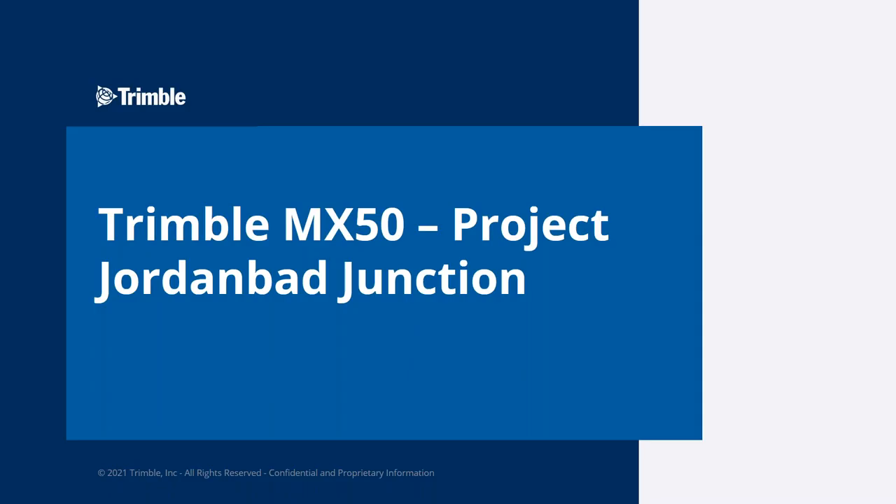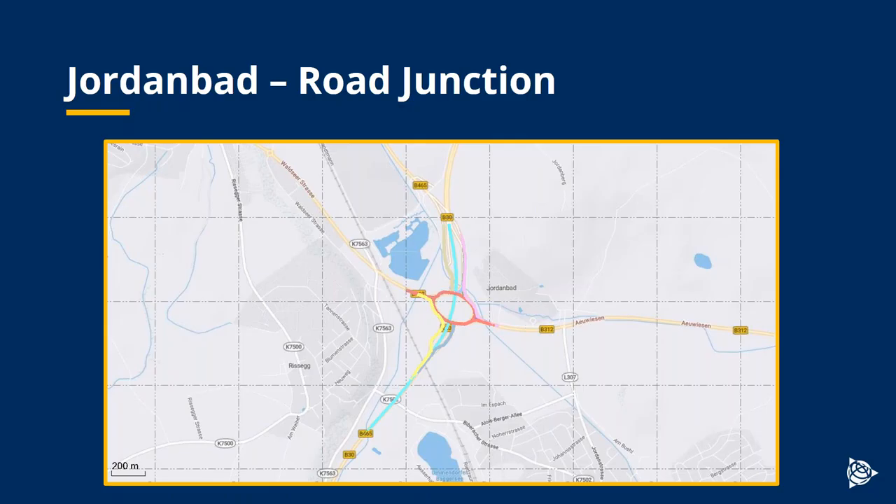Going to look now at a little project we did. I think I've shown it in some of the previous slides. Close to our office in Germany, where the MX50 is built, we have a quite complex road junction at a place called Jordanbad. So we collected some data here. I think there are 11 runs.